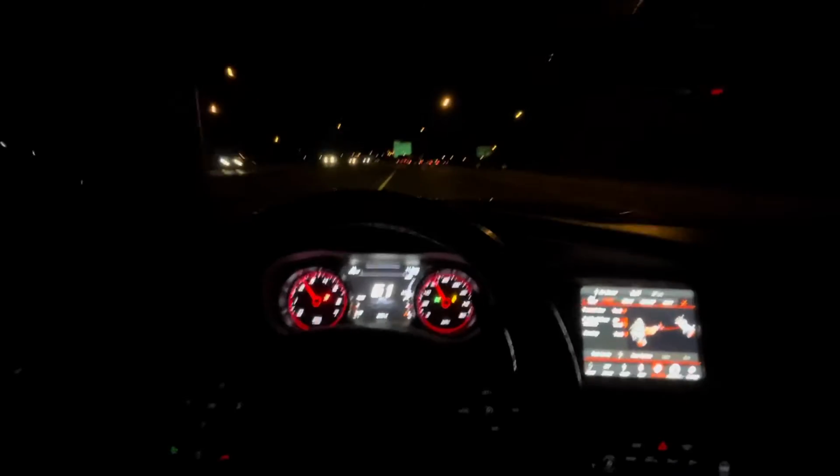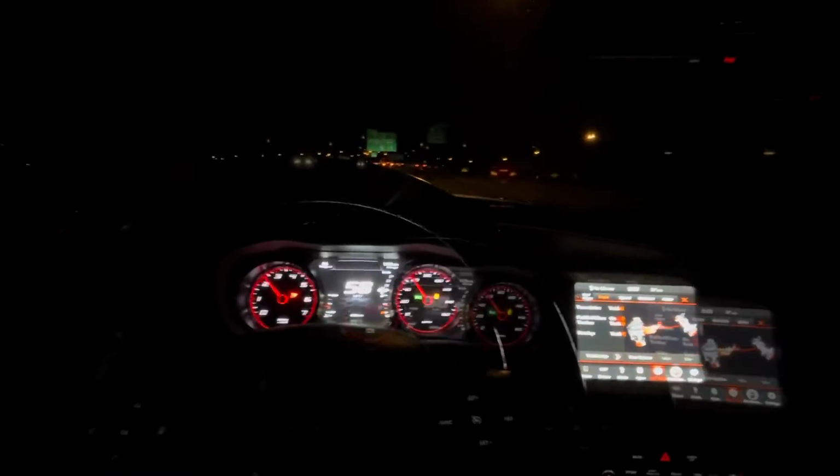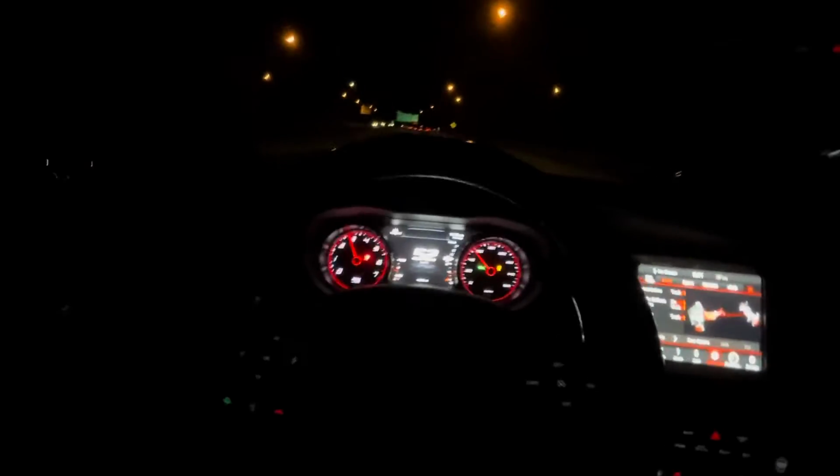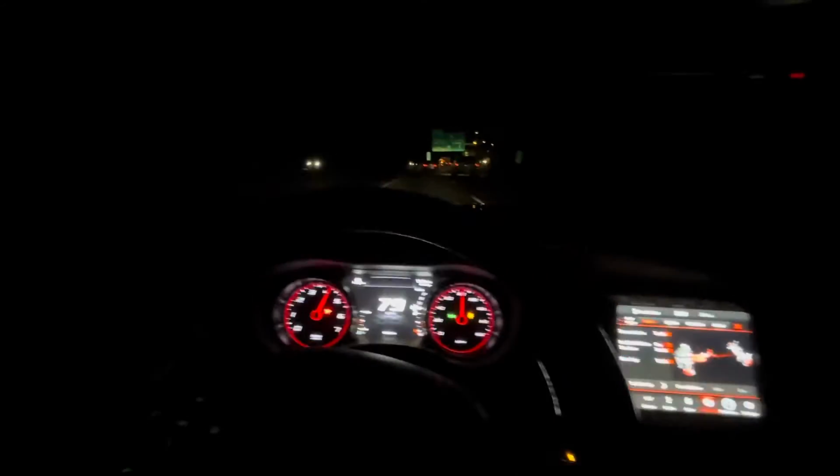All right, guys, I'm gonna use the paddle shifters now. Too hard.